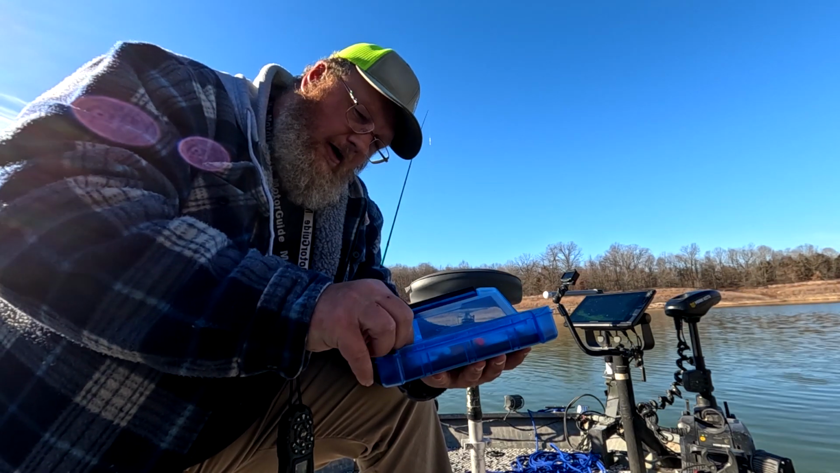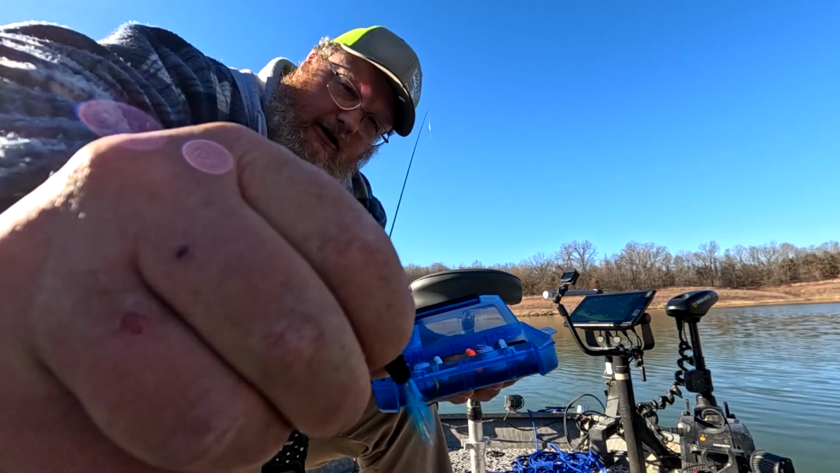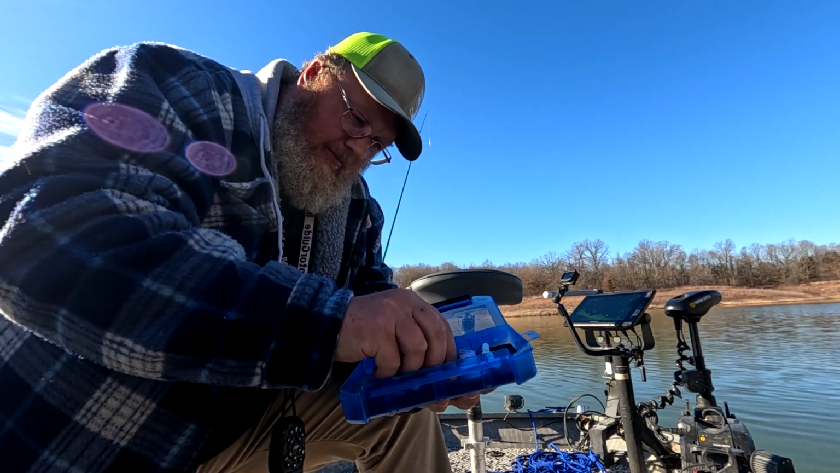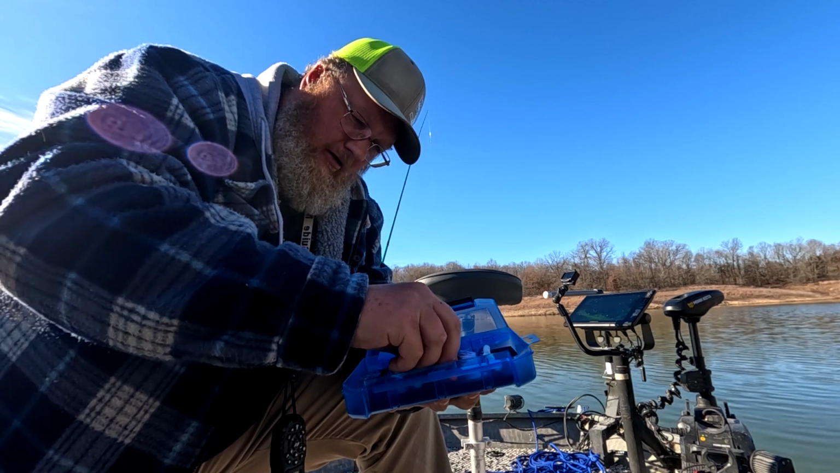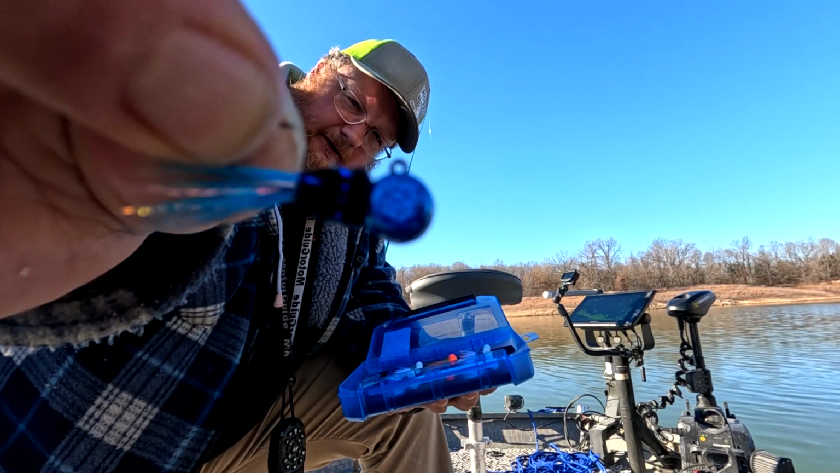They call it chenille, is what it is. And you can see on there what I'm talking about. And these are very small. I also wanted a small jig. You can see it there.